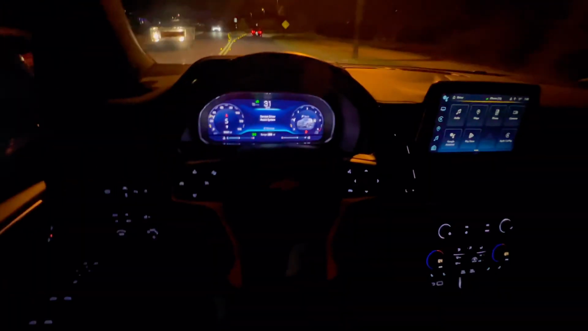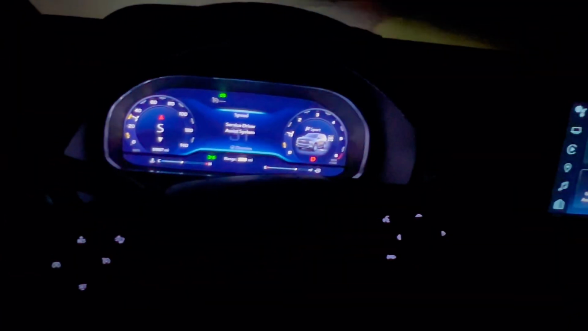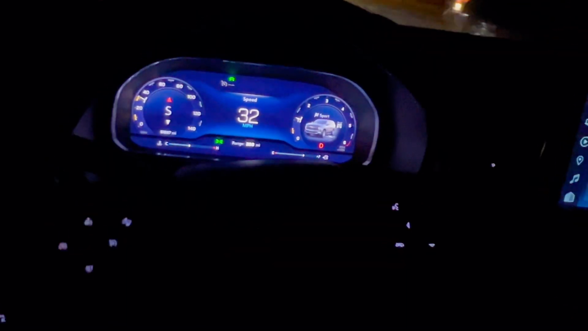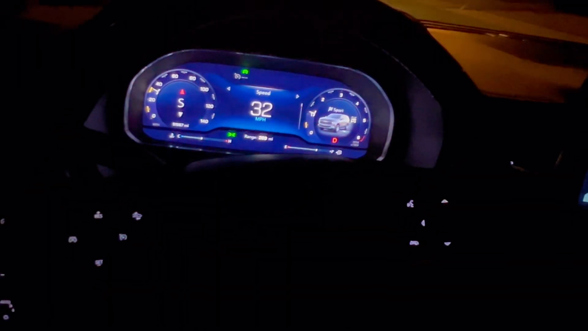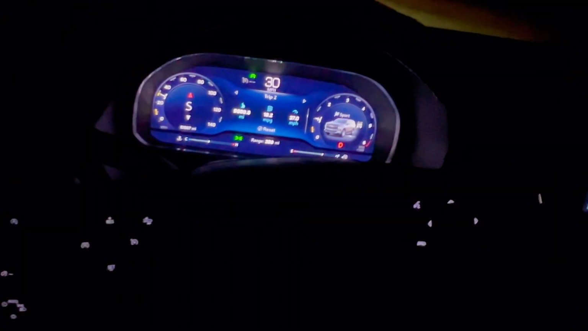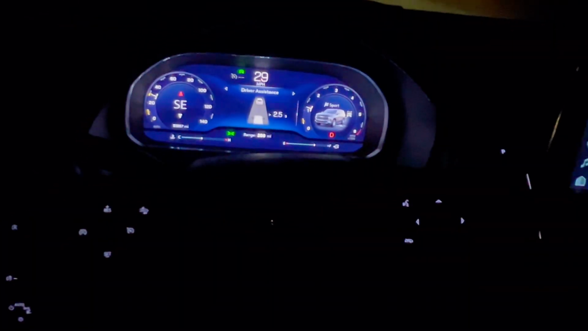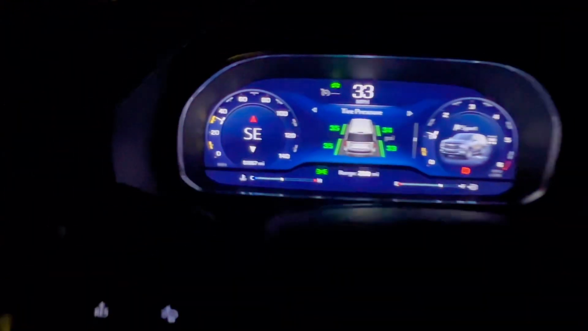Fairly simple. If we go into the infotainment cluster, we got our speed, of course. Trip one, we had recently just turned it on, so we got a timer on here, which is pretty cool. We got the tire pressures, which is also cool.